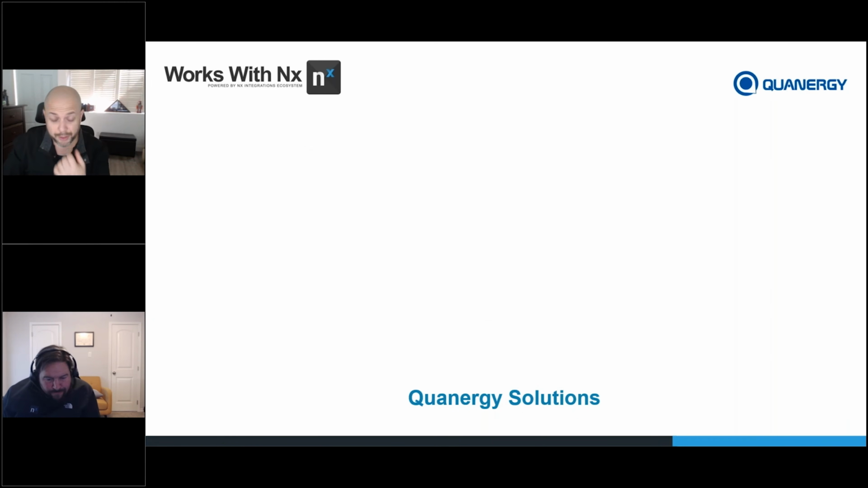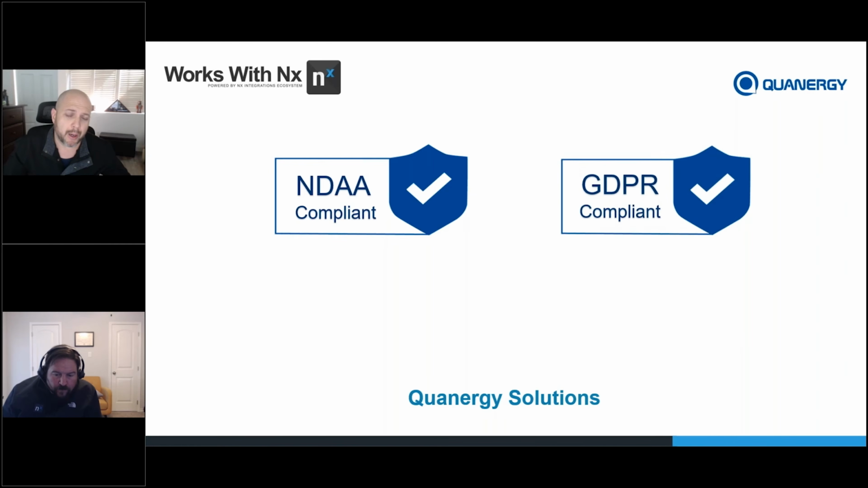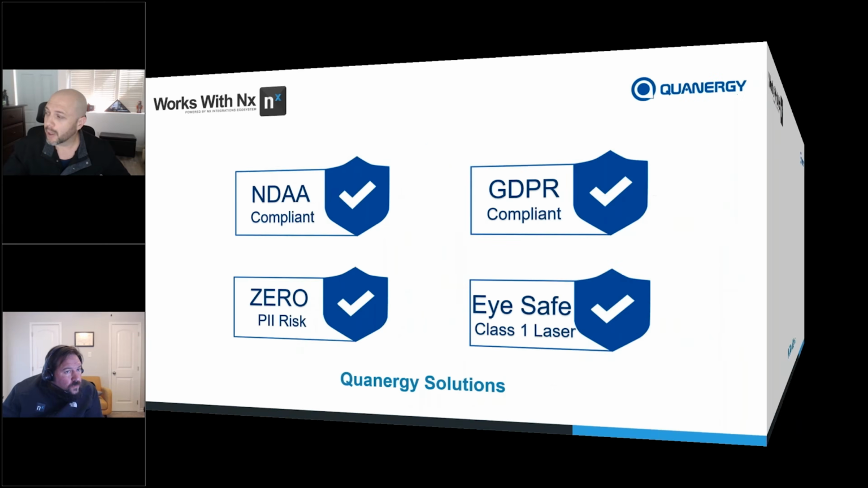A couple key things to take away: out of most sensors available in the LiDAR space, we're NDAA compliant, which I know is important to a lot of us here in North America. In Europe, GDPR compliance comes in as far as privacy concerns when you're dealing with legal or visibility issues in outdoor environments or even employee areas. We're not capturing any sort of identifiable information on people, so there's zero PII risk. This is an eye-safe Class 1 laser, a 905 nanometer laser, so it's not harmful to the human eye.